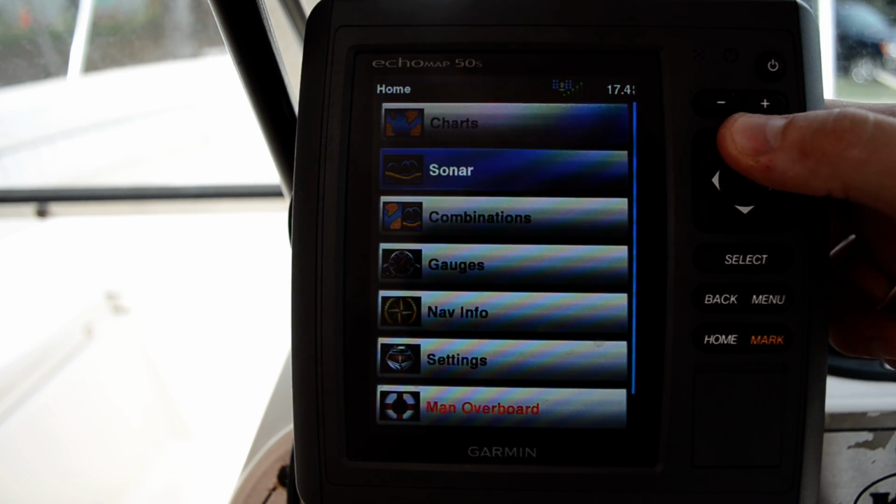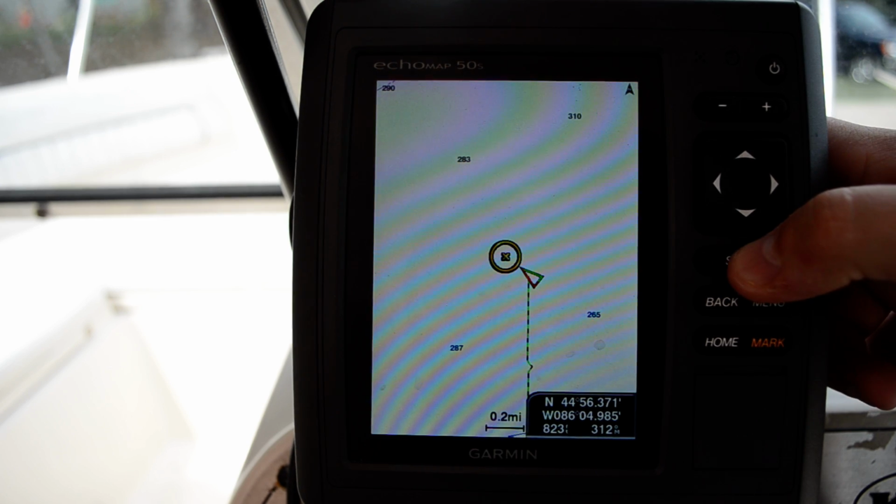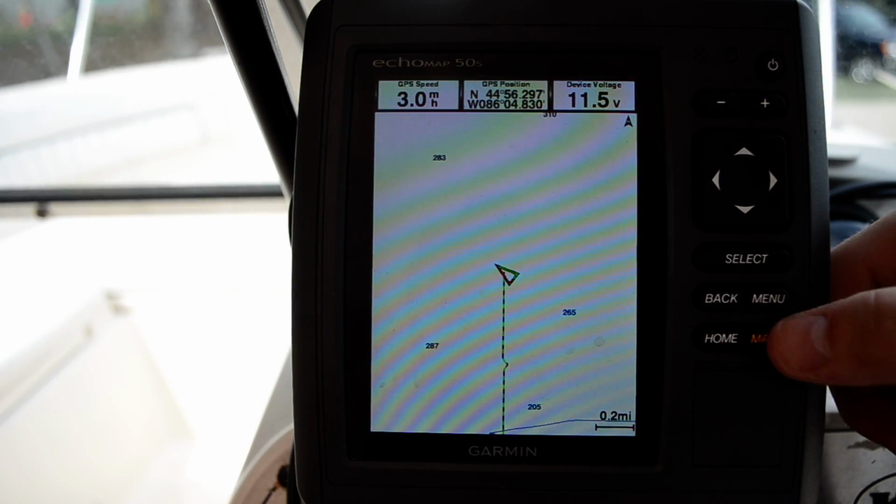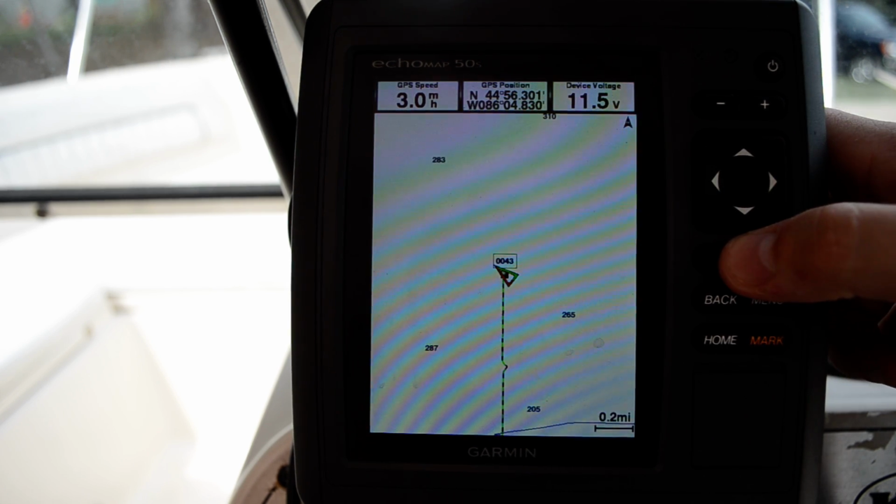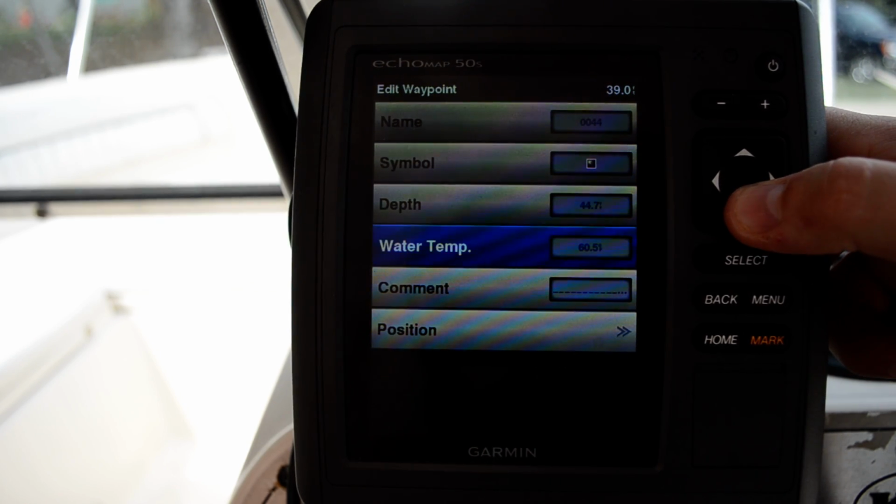So let me go back to charts. One other thing is if we want to make a waypoint, either we can browse to something, hit select, create waypoint, or if you just hit mark, it automatically creates a waypoint for you. And if you want to change some things about that waypoint, you can.